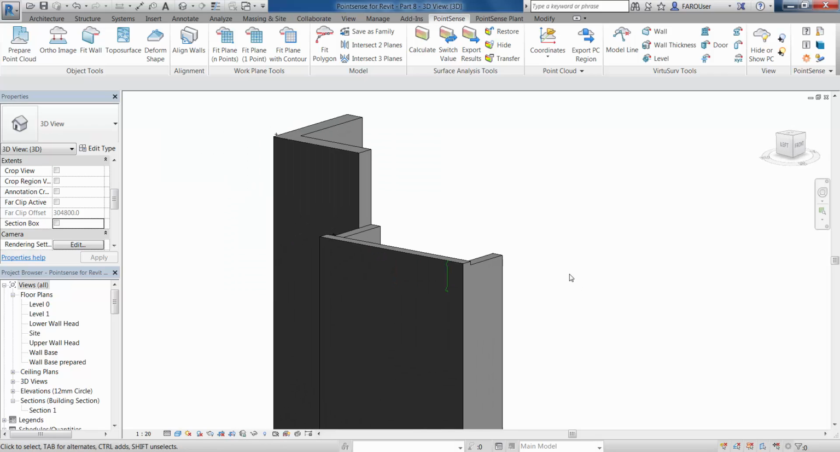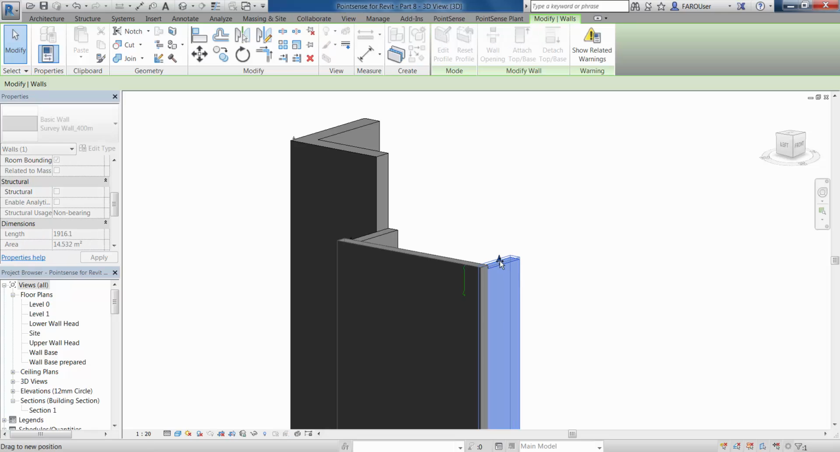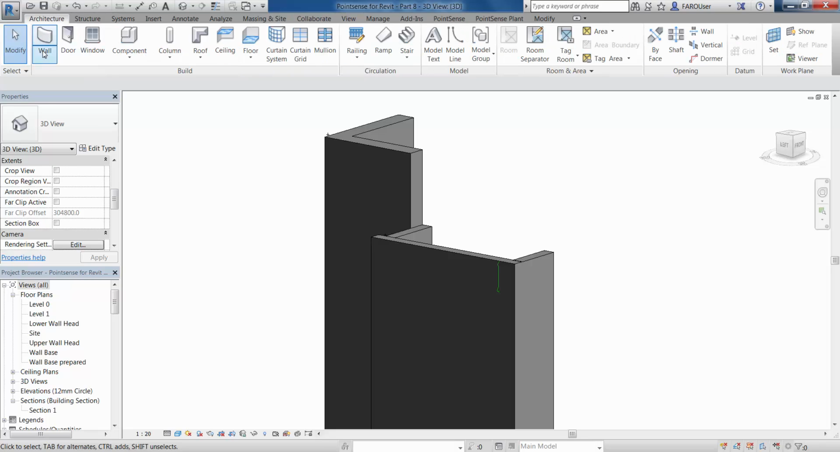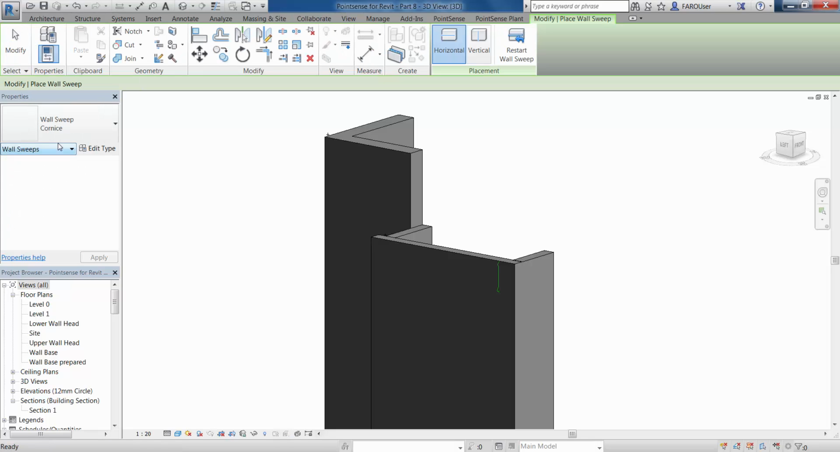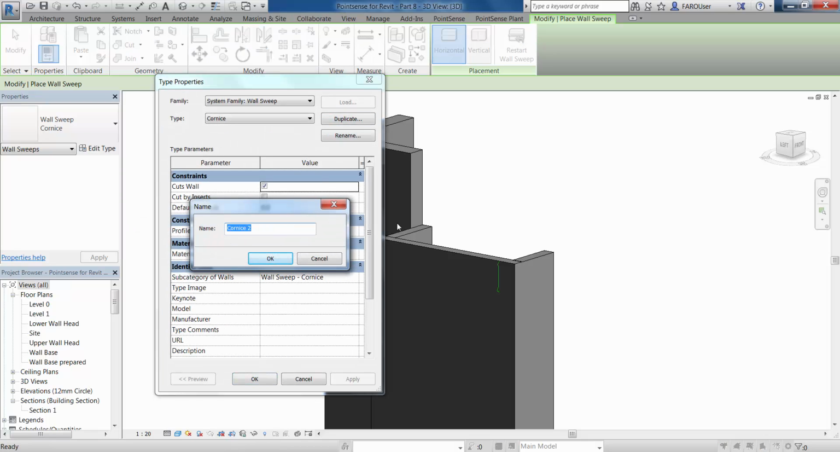and we're going to go to the architecture tab, and we're going to go to wall sweeps. First of all, I'm just going to lift this wall up slightly. There we go. And we'll just go now to the architecture tab and wall sweeps. We have a wall sweep here. This is a standard wall sweep. You can see this is the default profile. However, if we go to edit type and duplicate this, we can call this one wall sweep example.